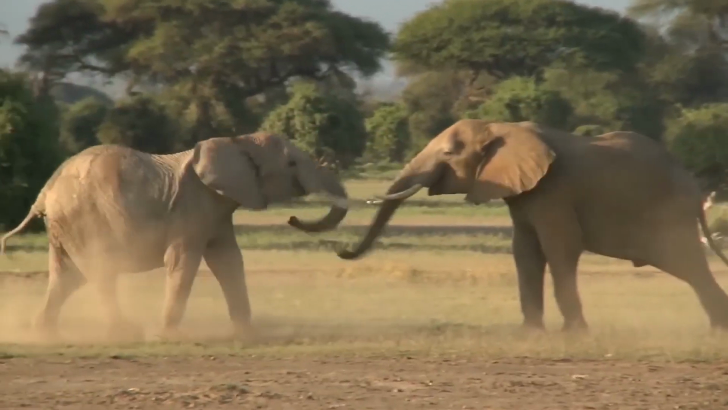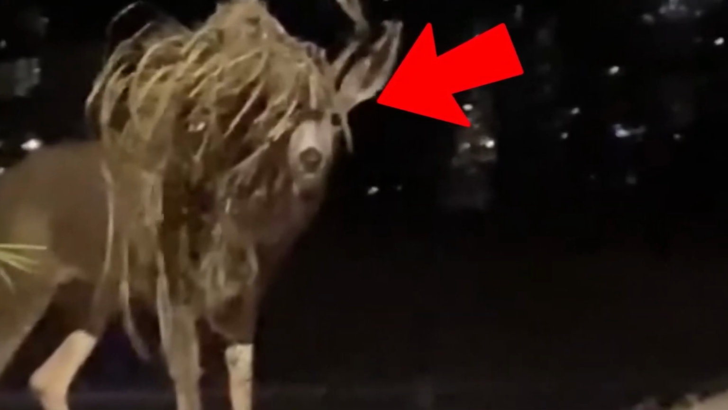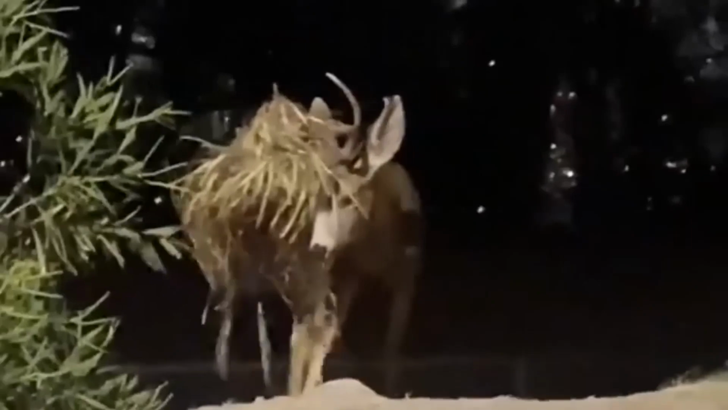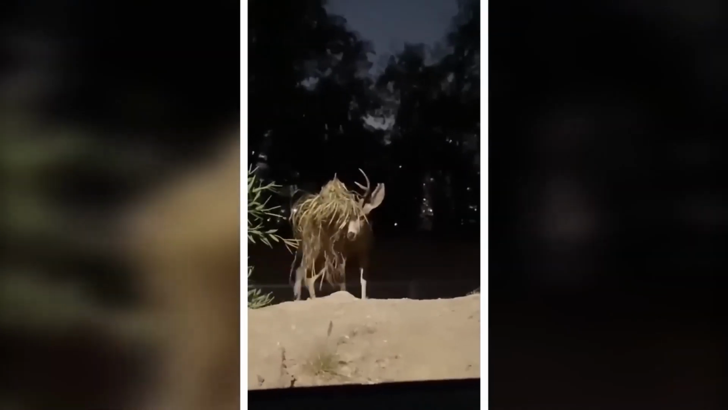We've seen animals fighting with other animals, but let's see a battle of a deer with a plant. This video draws our attention to the deer with a plant stuck in its antlers. The deer tries its best to get rid of this problem, but it seems no success. Isn't it a beautiful scene to see?